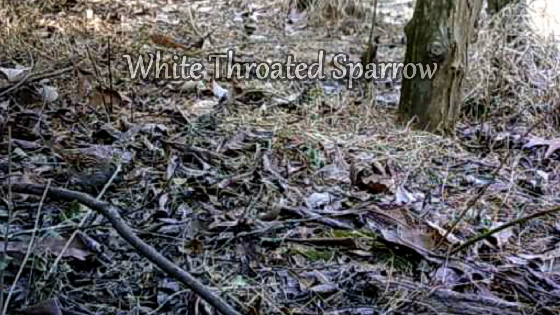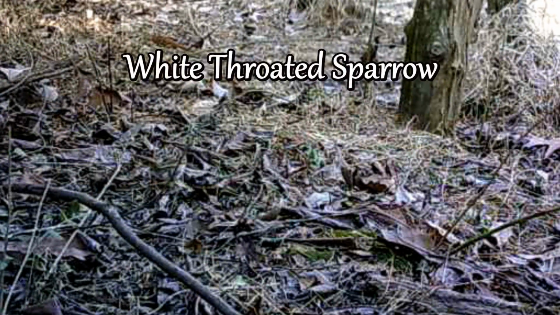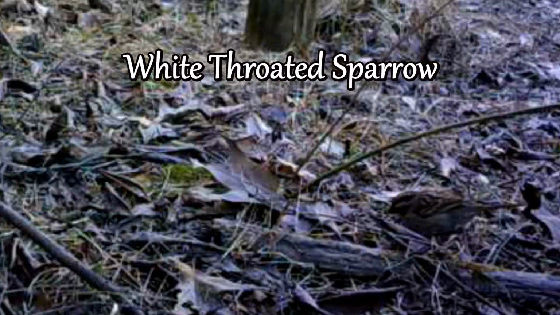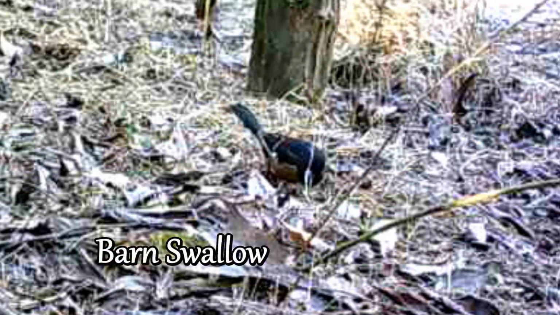Here's the old white-throated sparrow. But I may be wrong on some of these birds. Correct me if I'm wrong. And I think this is a barn swallow, but I could be wrong.